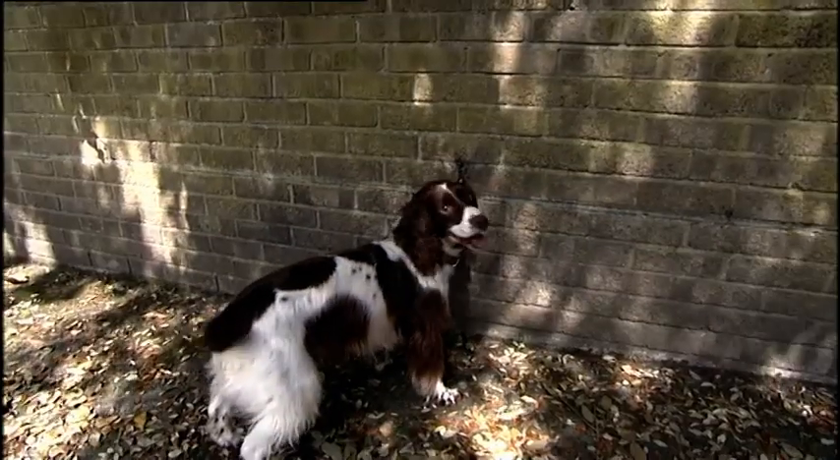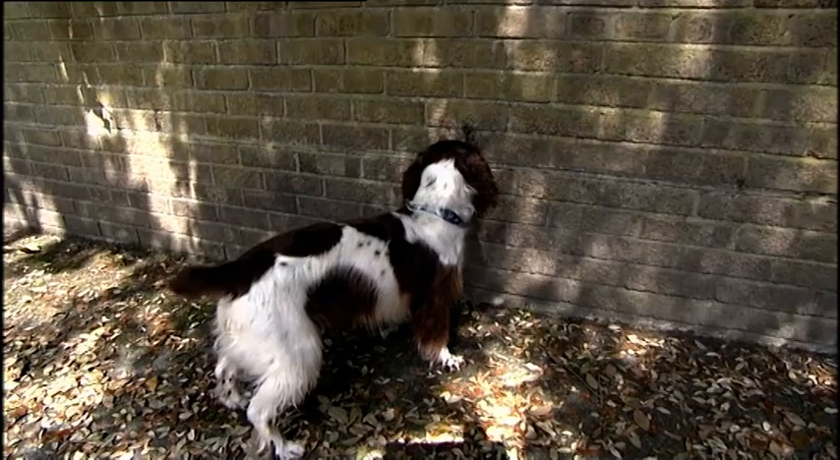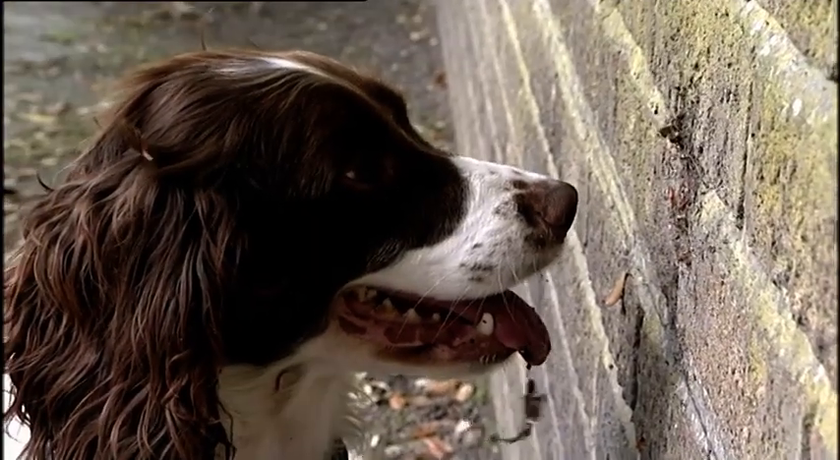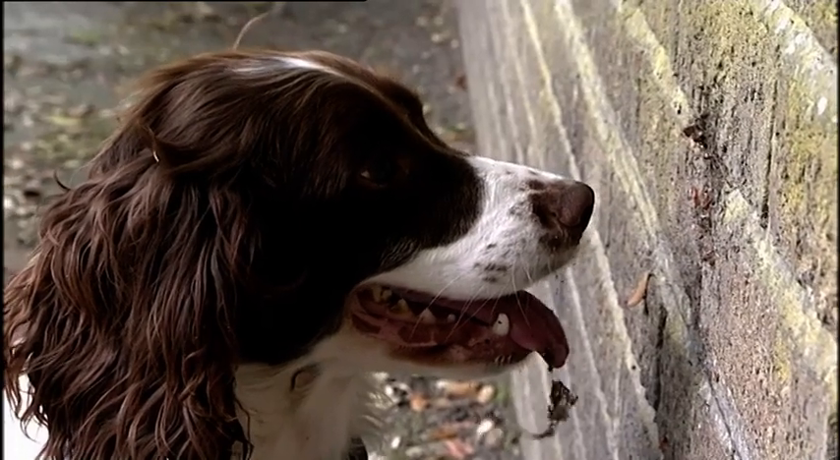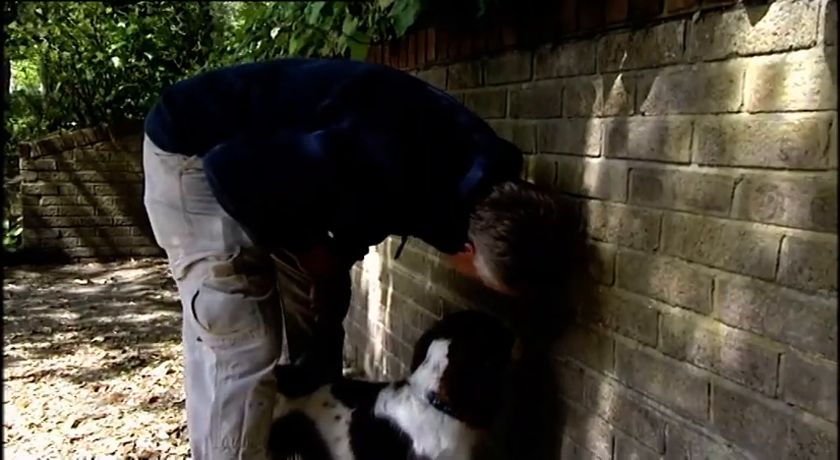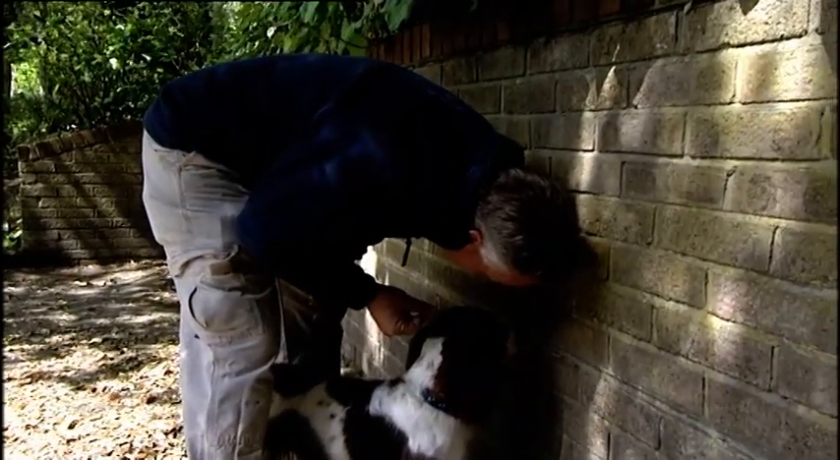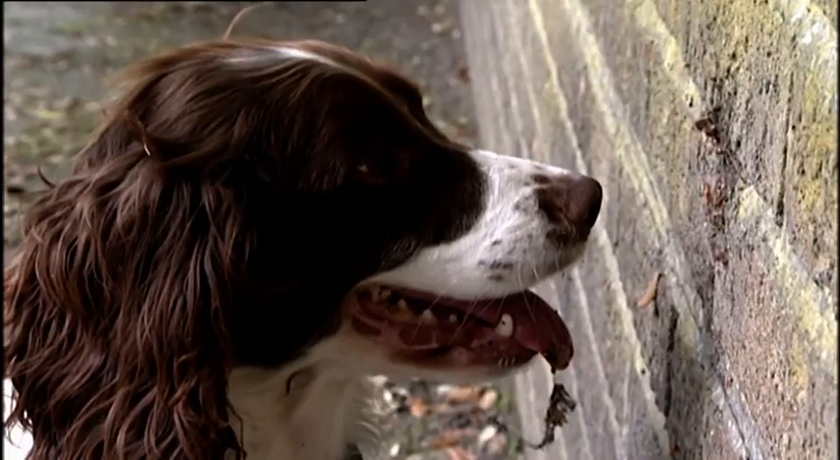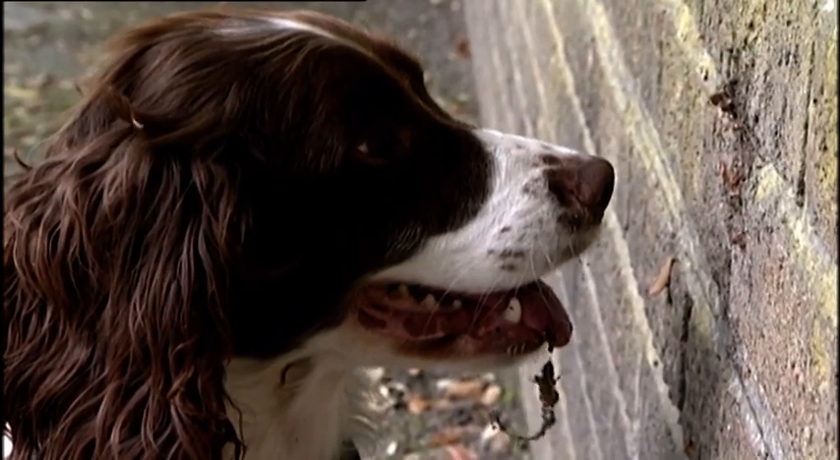She'll actually freeze looking at the exact location of the blood with her nose probably a centimetre away from it, staring at it with her body rigid. You have no doubt as to where you're actually going to look. Good girl! What we're able to do is turn around and say she is 100% positive that what she's pointing at is blood.